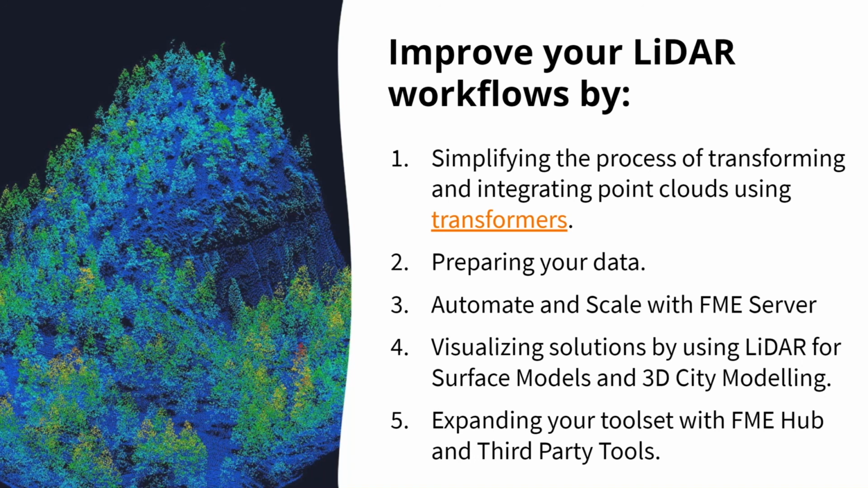Lastly, visualization of surface models and city modeling can really help add value to your data. And FME includes this third-party tool set, the LAStools, which can provide a lot of detail and a whole new range of tools for you to use. So you can get deep dives into your point cloud data if you're interested.